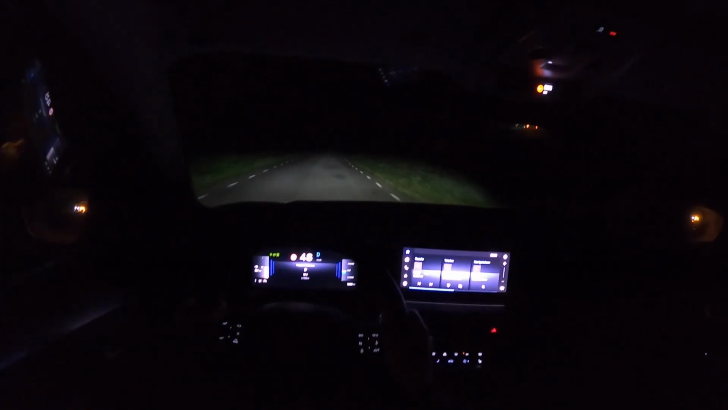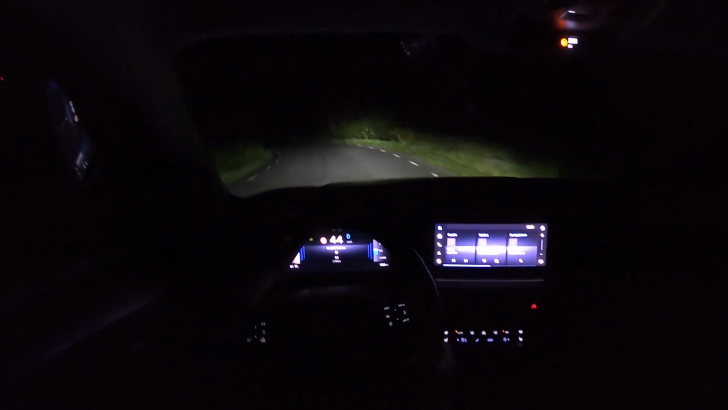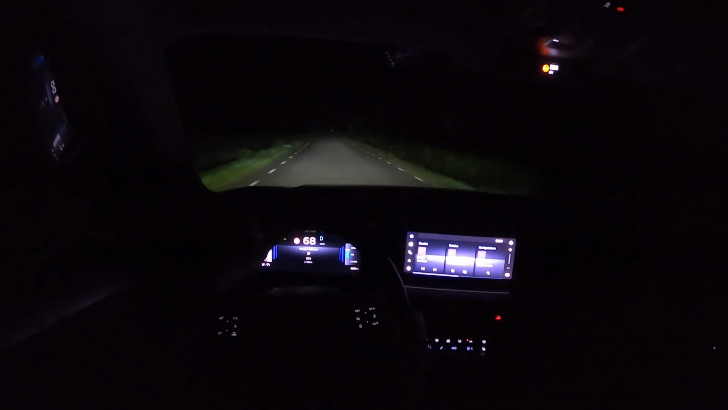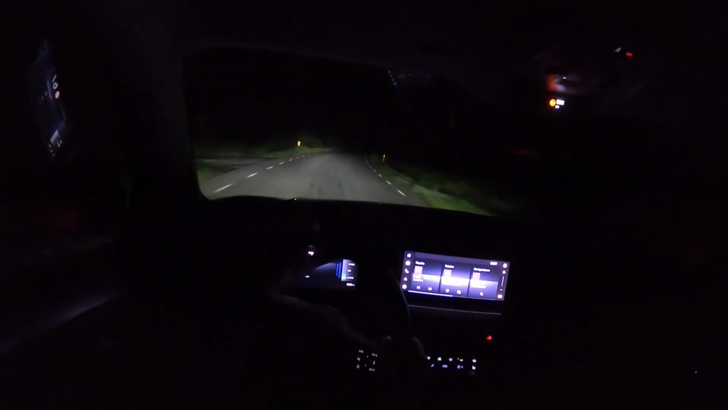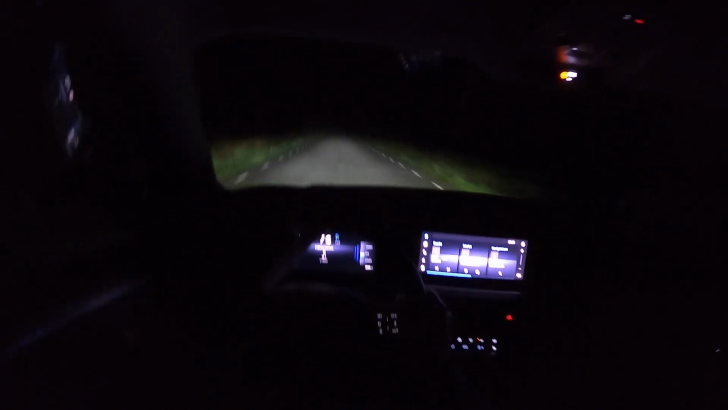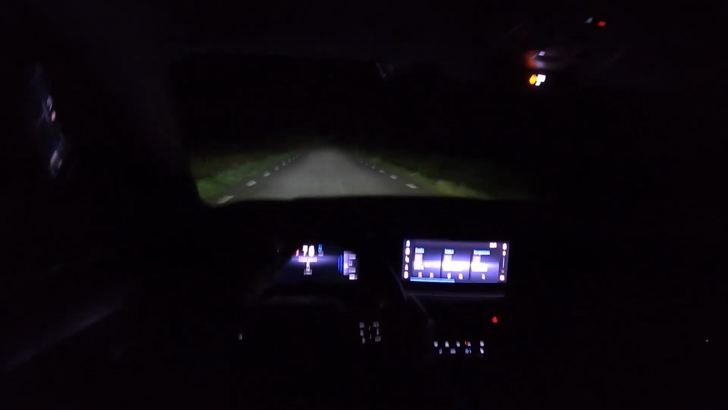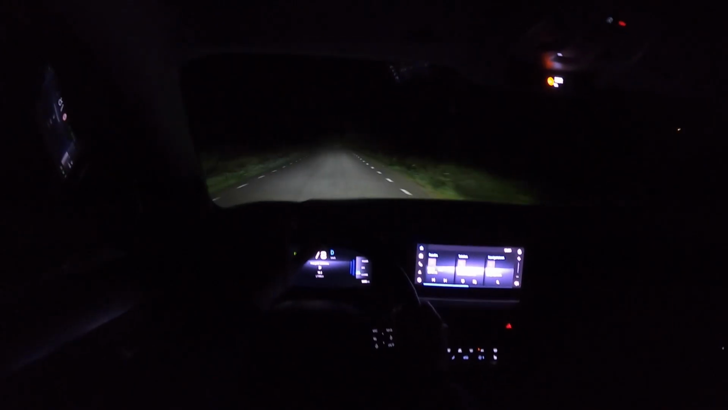That's good. Since this is a full moon tonight, I'm not pushing it that hard. Just cruising along.